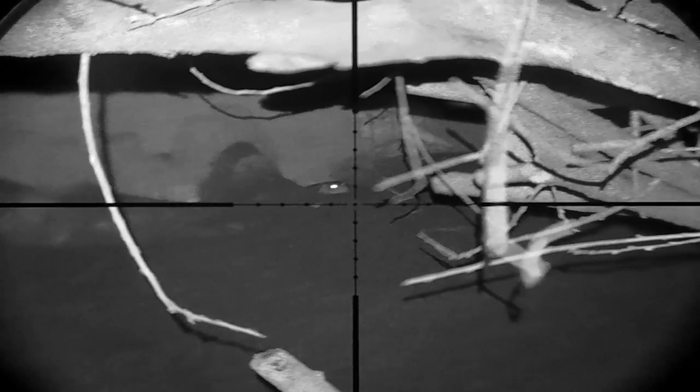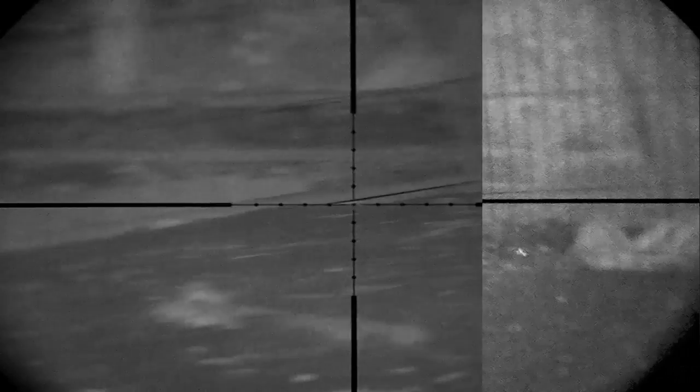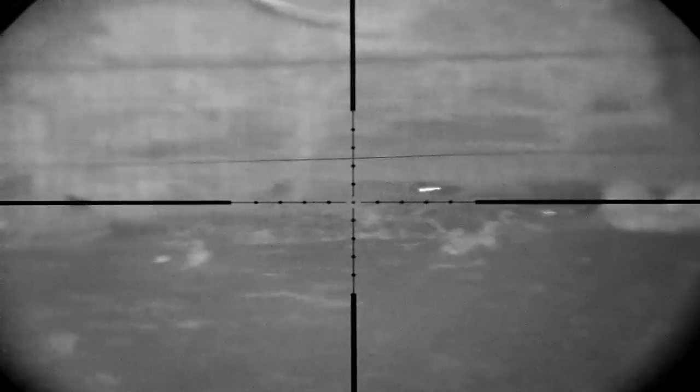No doubt about that, that's been a good solid shot. That's not going anywhere. Perfect head-on shot there.